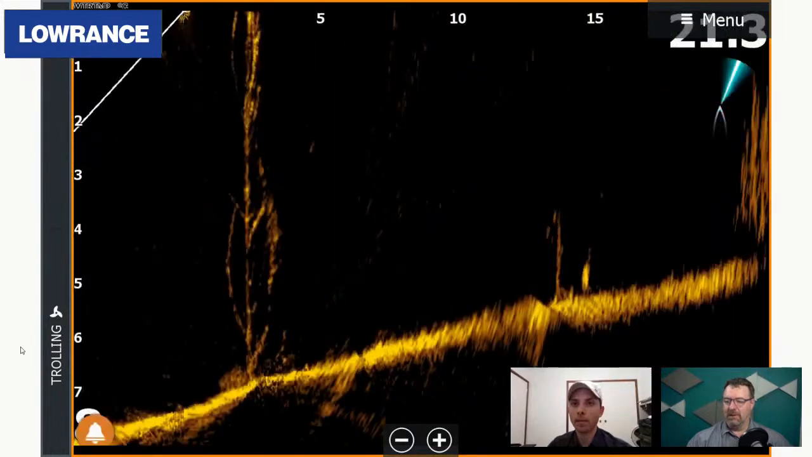Let's see if I can get control of my mouse wheel here. There we go. Cool. So this is a tree directly underneath the boat. You do have a very small fish just about the 5 meter mark in front of you. Not a real clear depiction of that. So it basically looks like a bit of a rice grain.